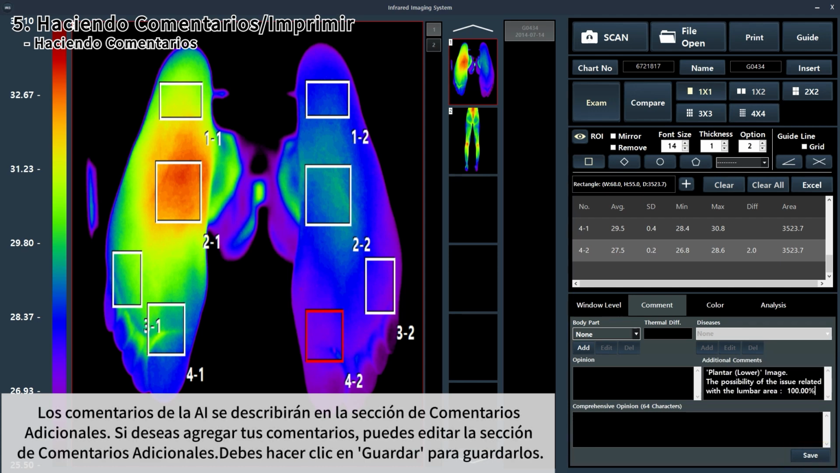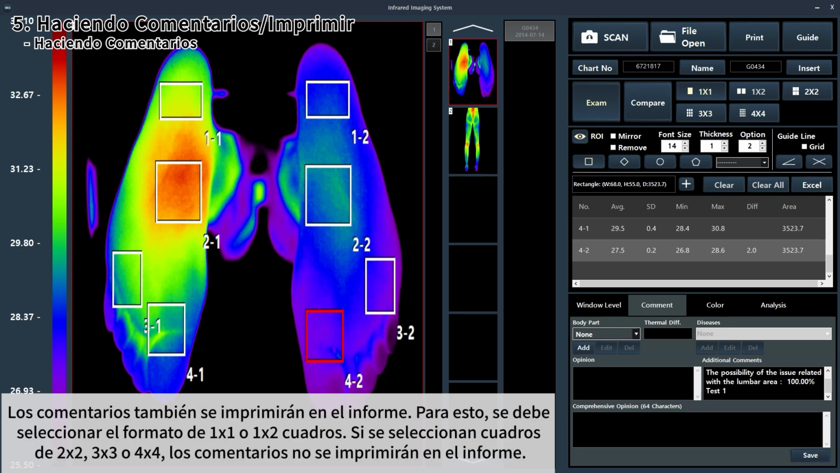The AI comments will be described in the additional comments section. If you want to add your comments, you can edit the additional comments section. You must click Save to save them. The comments will be also printed on the report. For this, 1x1 or 1x2 frames must be selected. If 2x2, 3x3 or 4x4 frames are selected, comments will not be printed on the report.